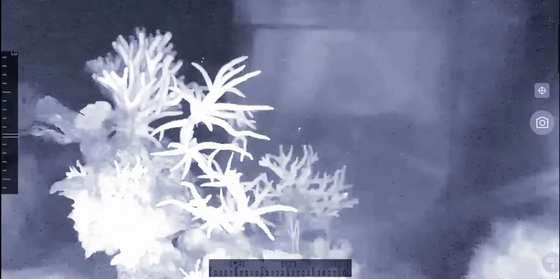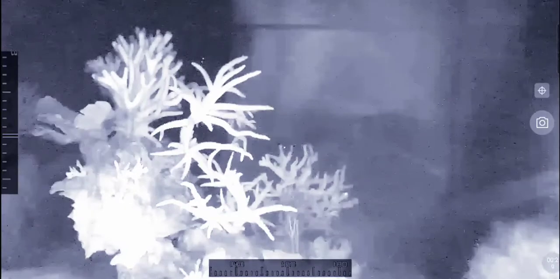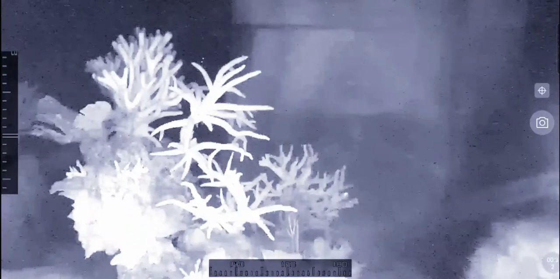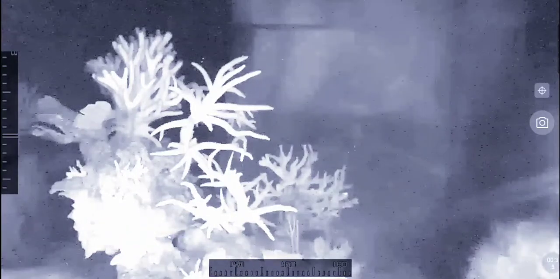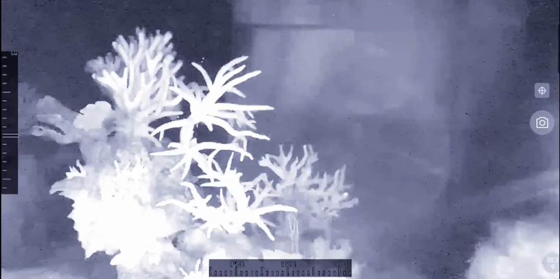Sometimes they feed on, I think maybe, copepods that are floating in the water. And it's a really interesting activity. For instance, down there you can see the angel, which doesn't stay still.